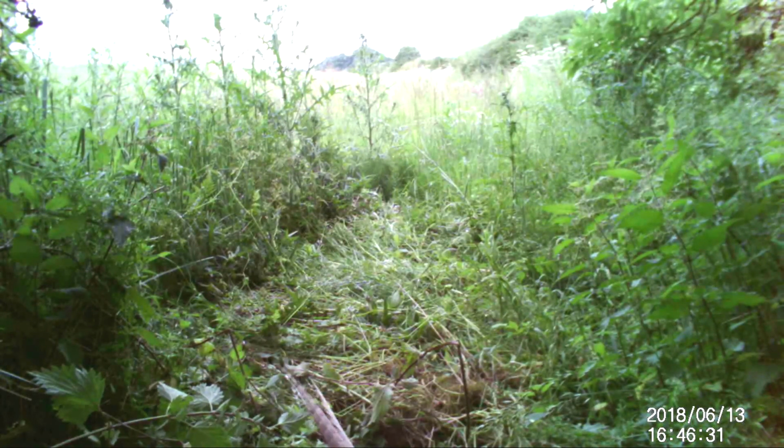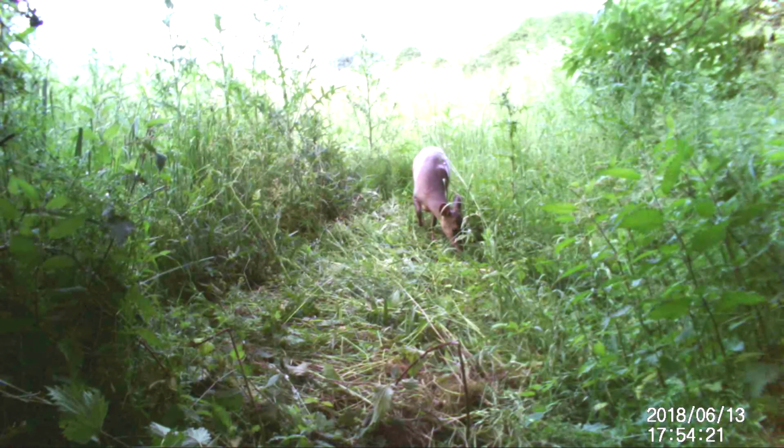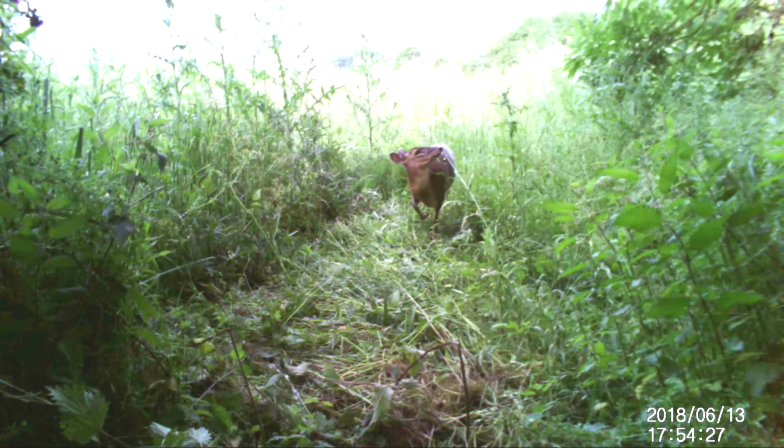I was hoping for maybe more night shots, maybe a fox or a badger, but the muntjac is nice, although it's not a native creature to the UK.